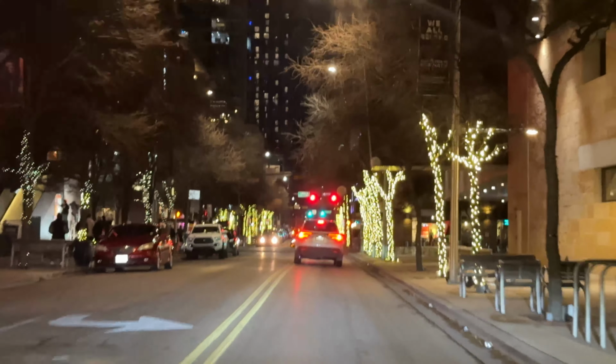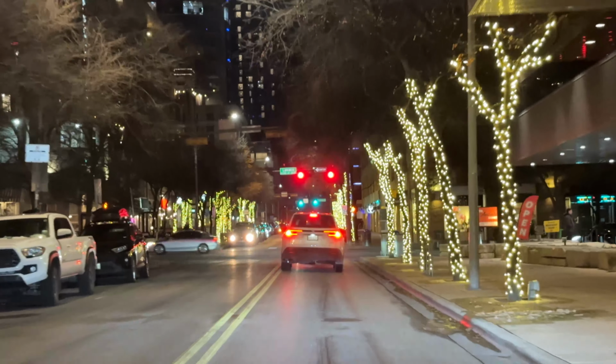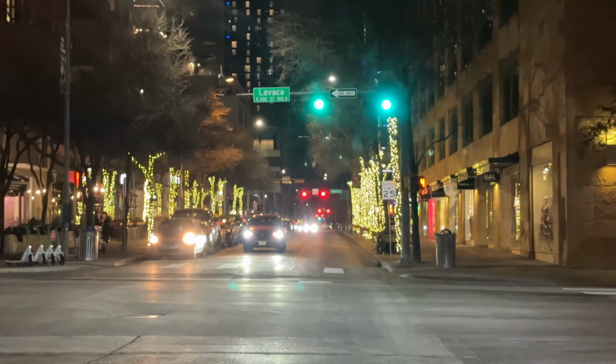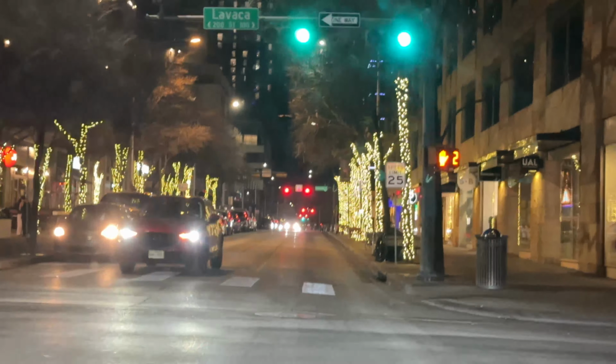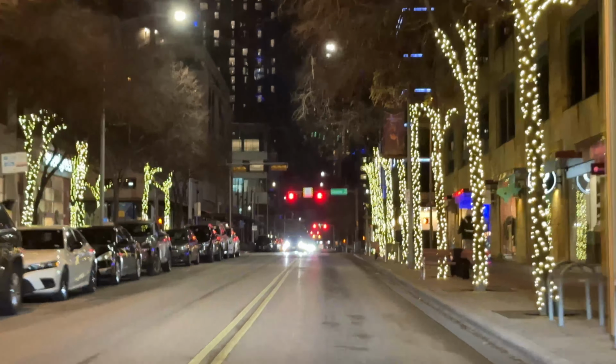So I just wanted to show you downtown Austin yesterday, on the 27th of January 2026. Expect many of these videos showing you around Austin, and this was Austin at night.